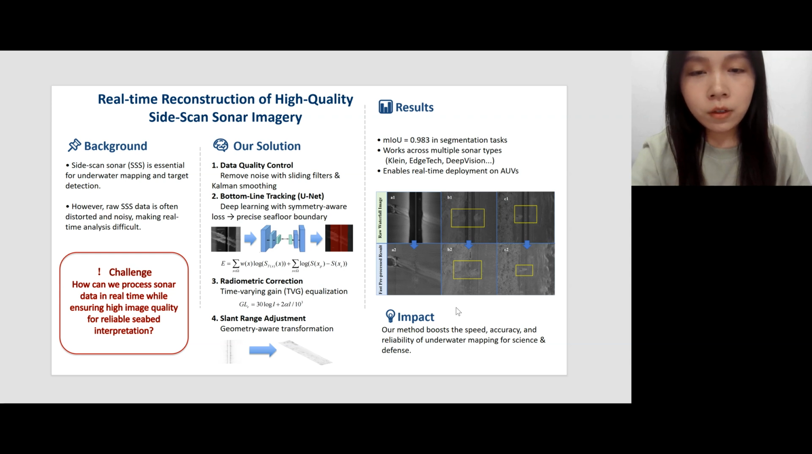Underwater vehicles like the AUV and the UUV usually use side-scan sonar to scan the seafloor, producing waterfall-like images from the echoes. But these images often come out noisy, distorted, and filled with water columns. Cleaning them up can take hours, which means it's far too slow for real-time use.